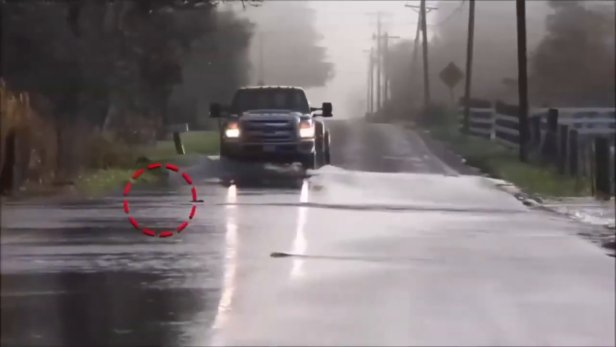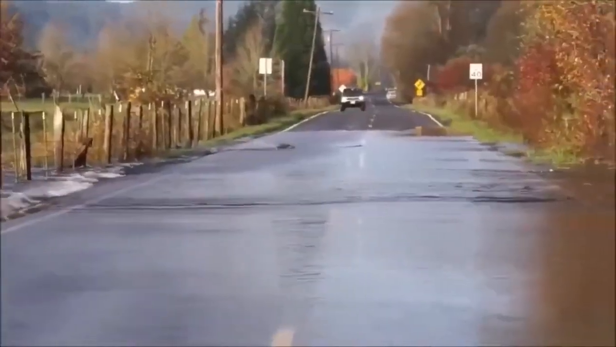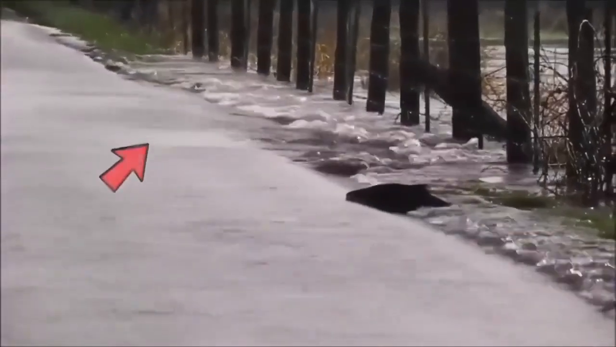What you're seeing are salmon going from a field that they've been washed into, back across the road to get back into the river to continue their journey. This doesn't happen very often, but when it does, some salmon that get washed out do this to make it back.